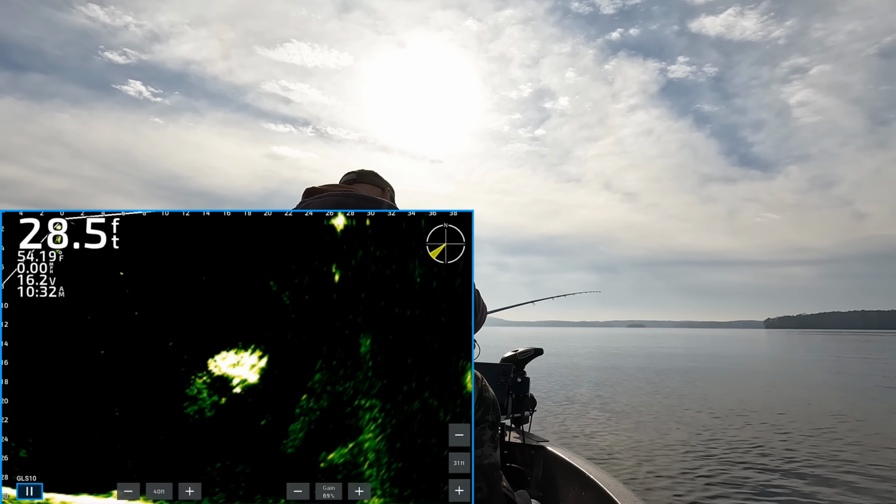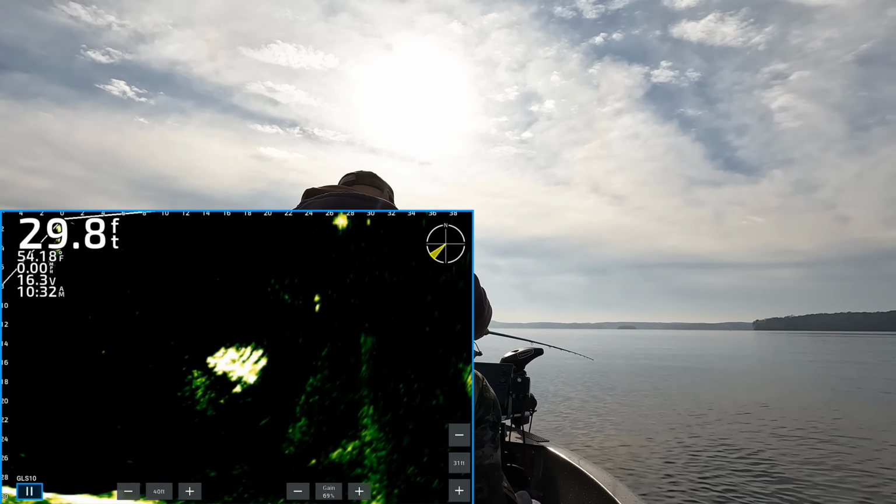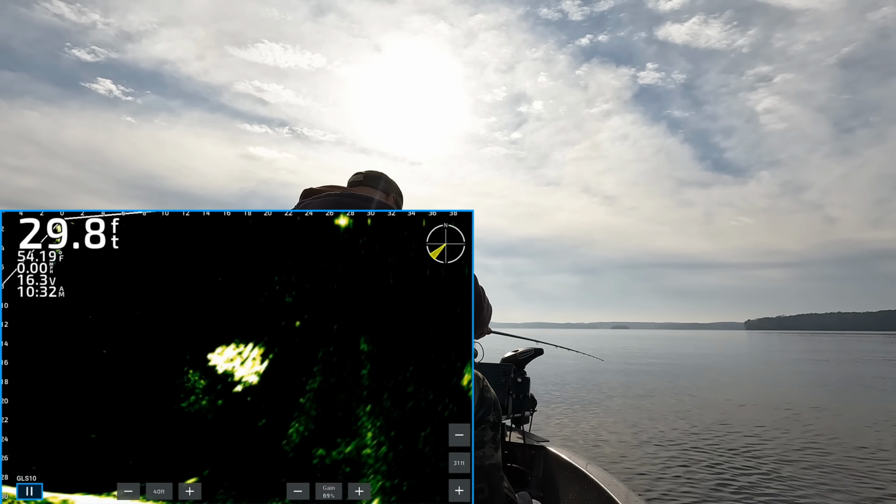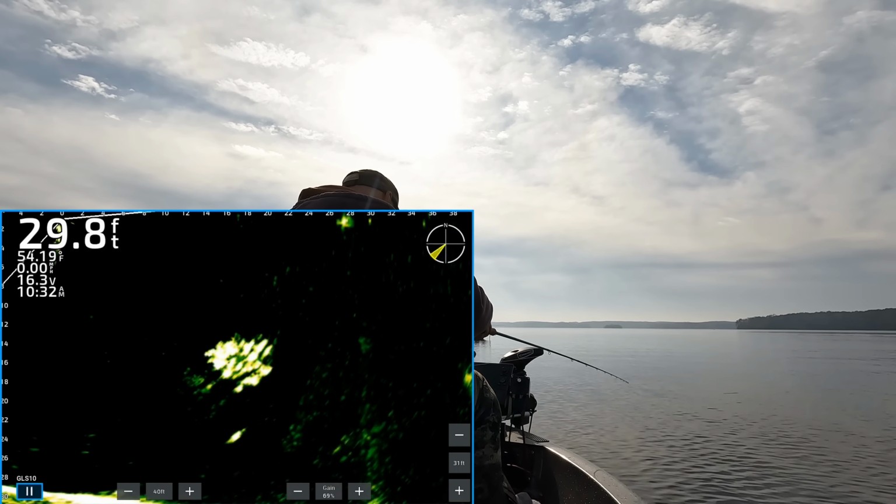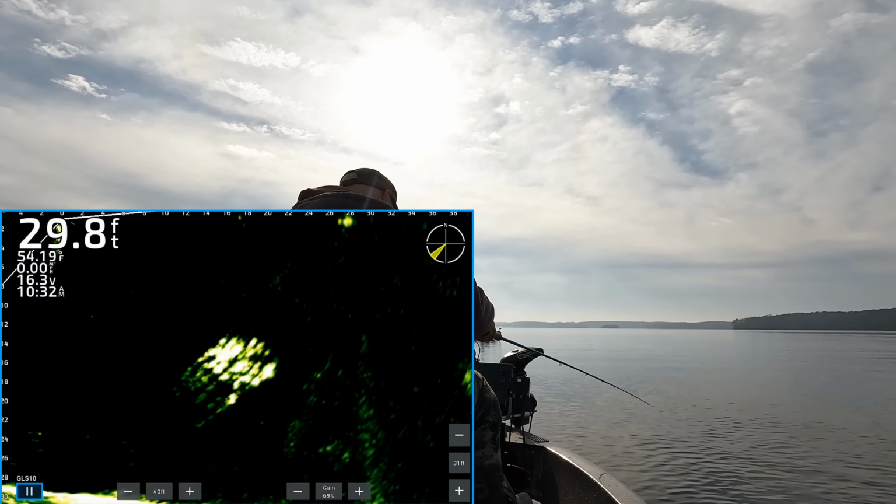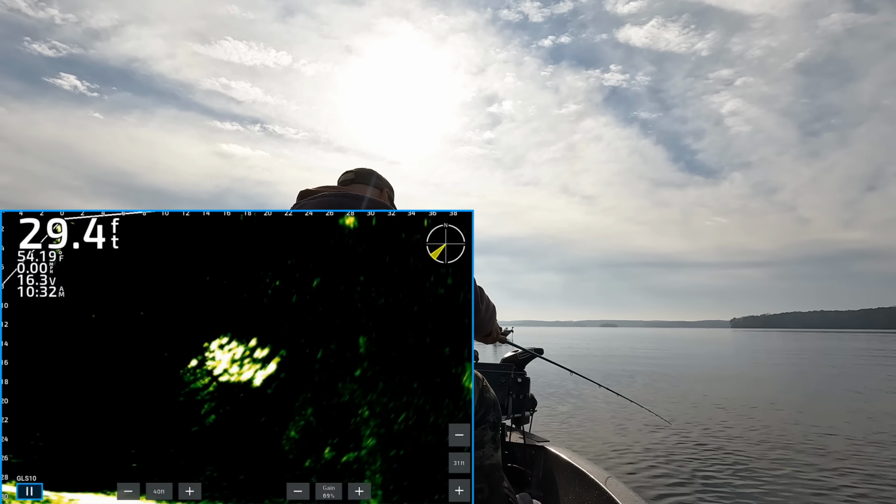Because I had 2 or 3 of them just snip it, snip it, snip it. See, looking at them on the screen, they just don't look that good. They just snipping at it. I would like to catch one just to see what it is.